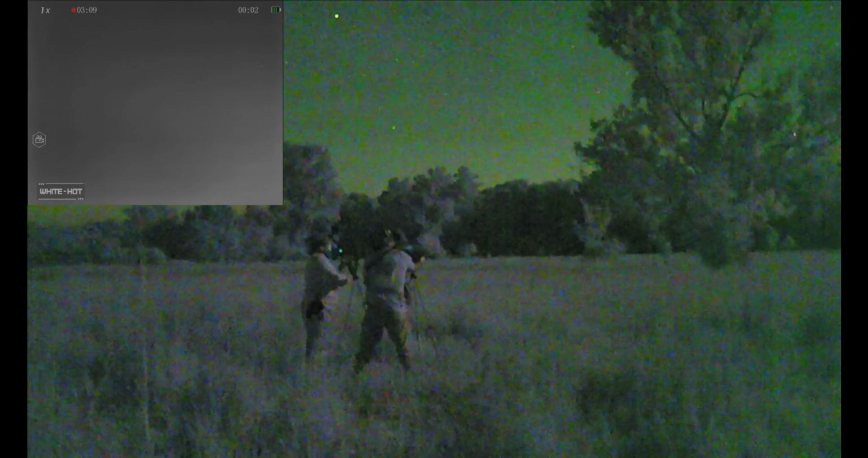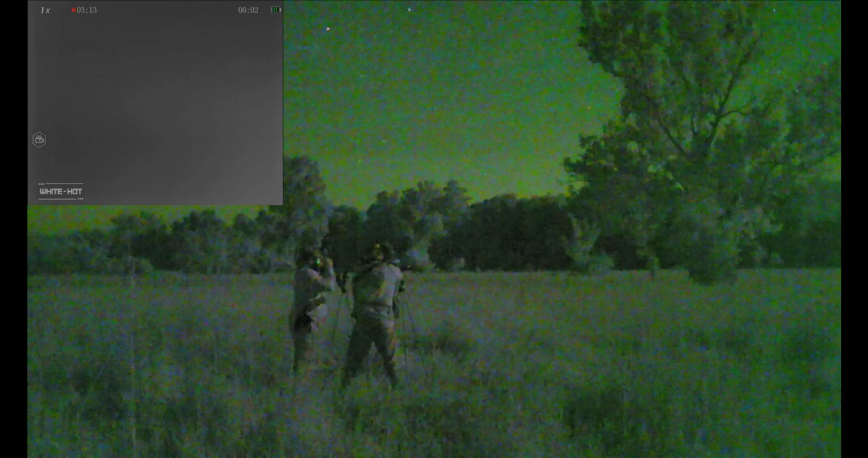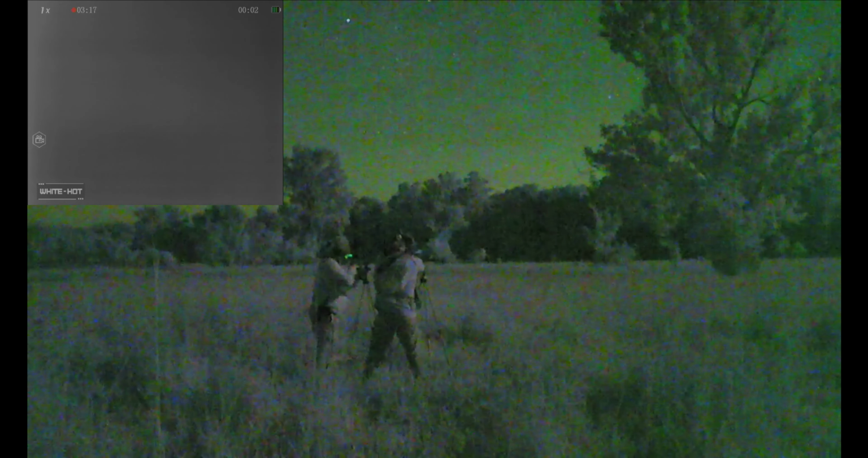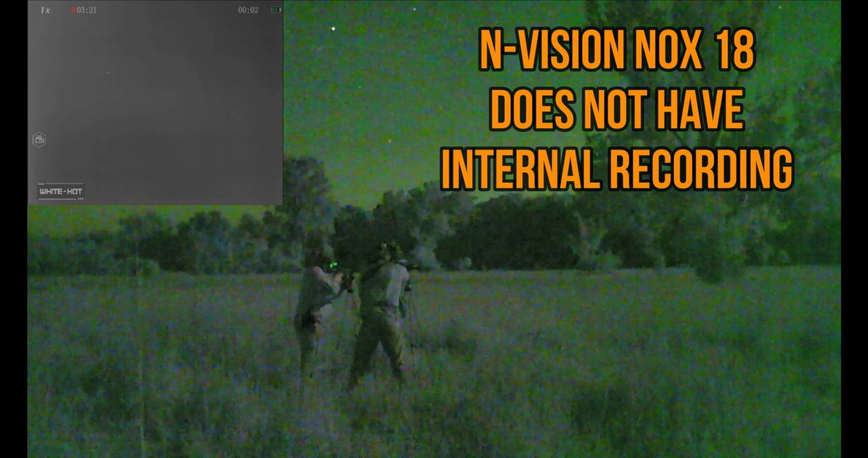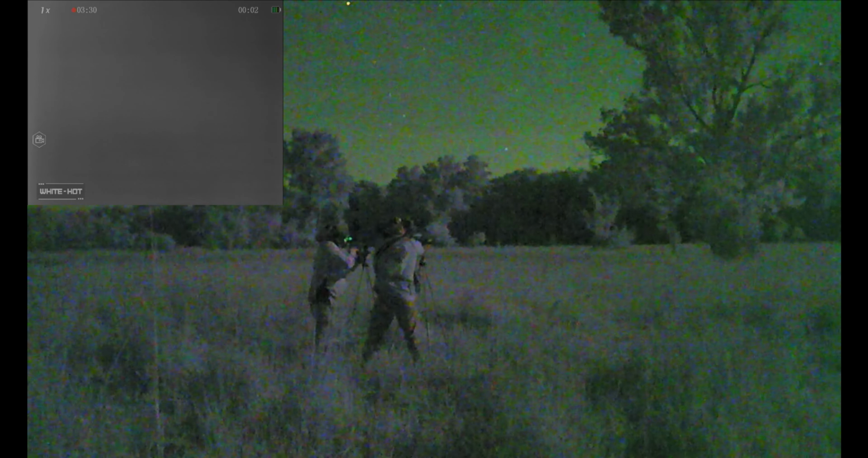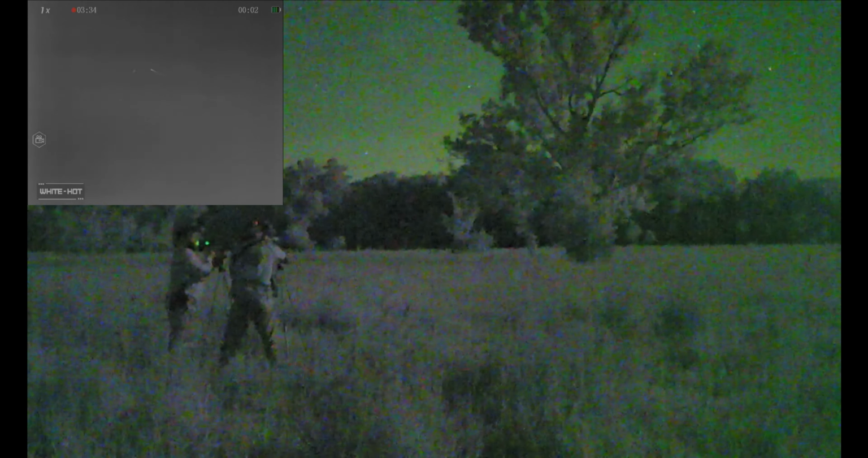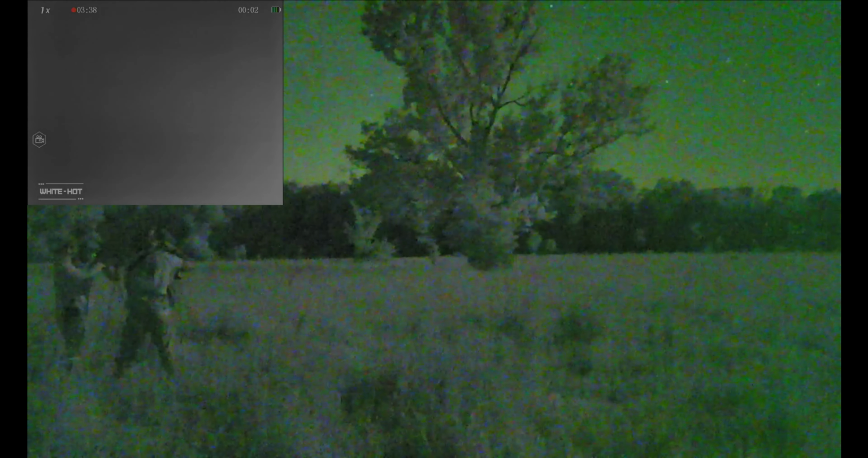So after a minute of standing there, I realized that I brought the wrong thermal to make this shot, because I'm running the Envision Nox 18, which is a base power of 1, and that's going to come real handy in our hunt the next night. But for tonight, I should have brought something with a little bit more magnification. I can do this, but man, I'm fixing to take a shot right in front of some guy that I've looked up to for so many years, so I want to get closer.